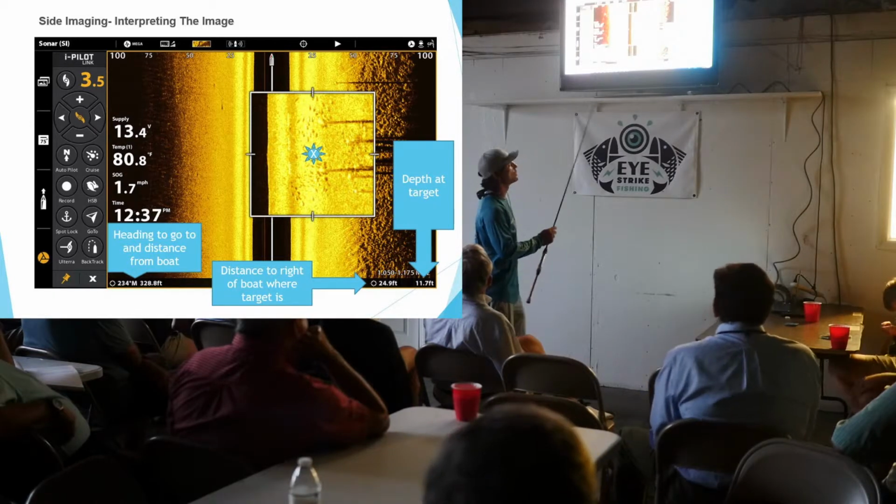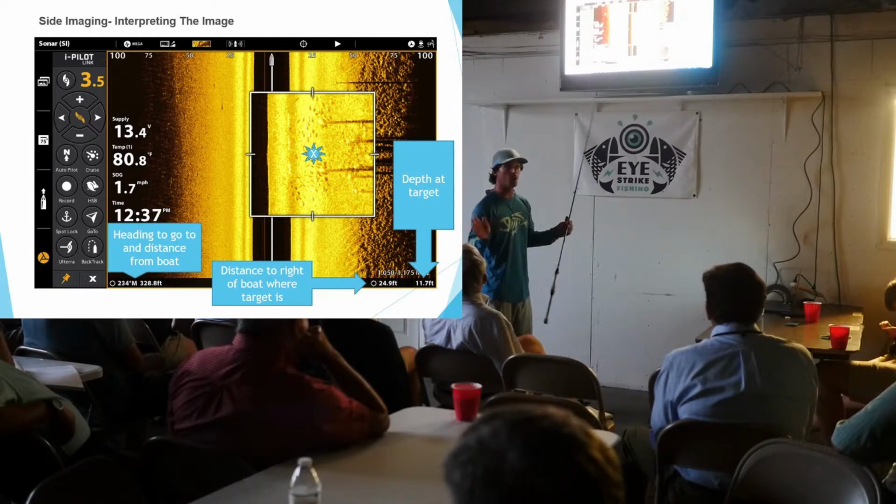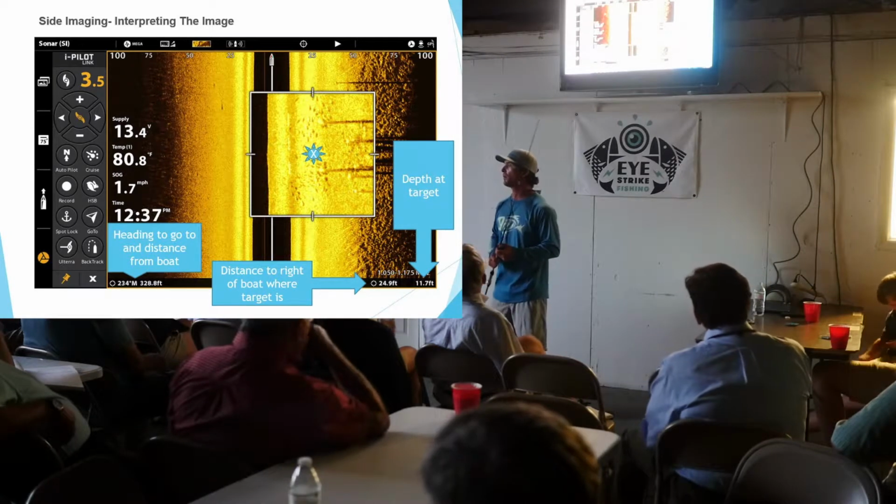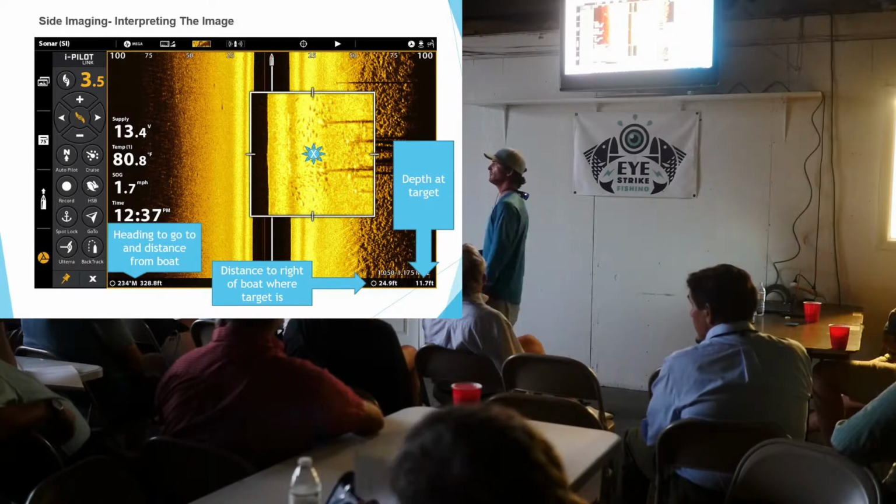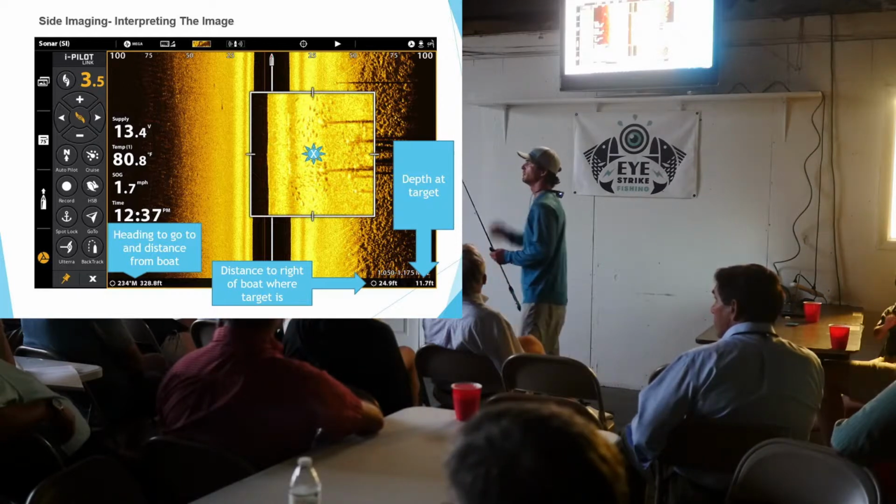So pay attention on your unit to little things like that. Don't just blow it by. Pull out your manual and see what those numbers are telling you, because that can help you decide how you're going to approach those fish or what you need to do. Okay? Probably the same thing on yours, but on a swimmer, I don't know,